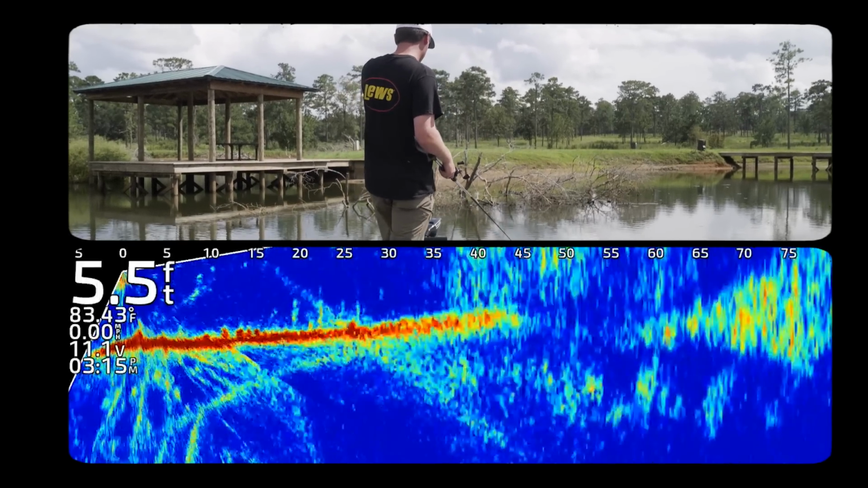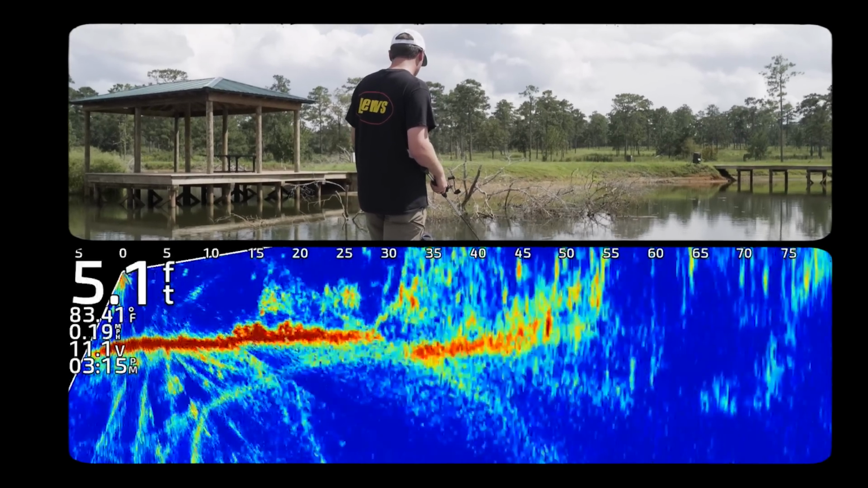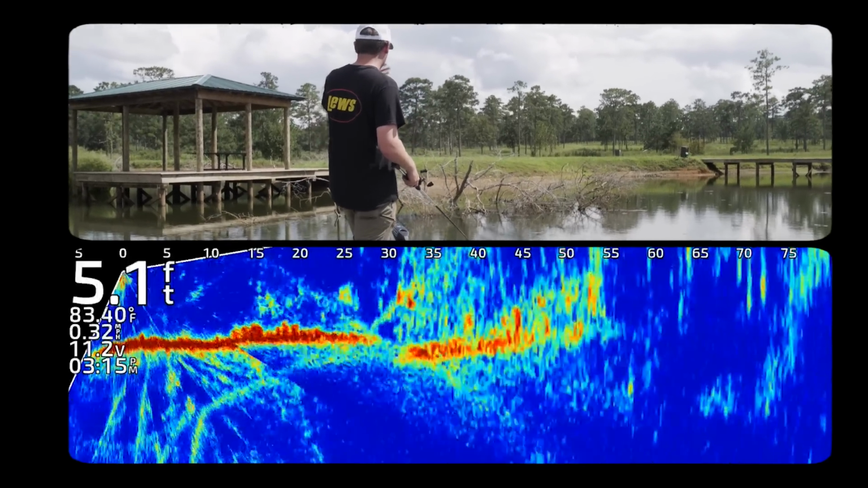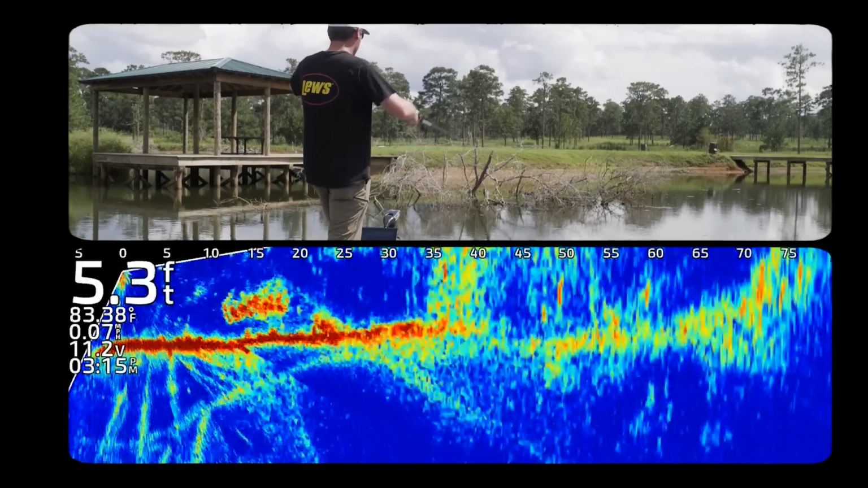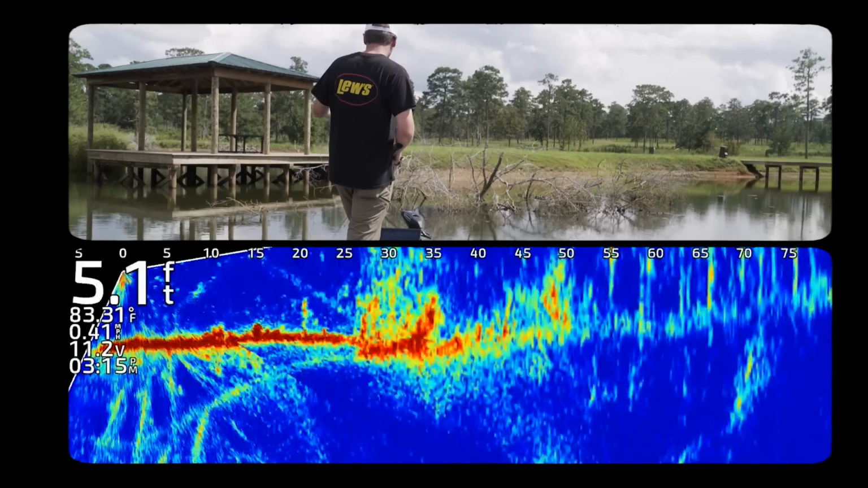What you want is right in here where it starts to get real thick, the base of those branches. So even though I'm visually looking at this target, I'm using my Livescope to help me break this massive piece of cover down.